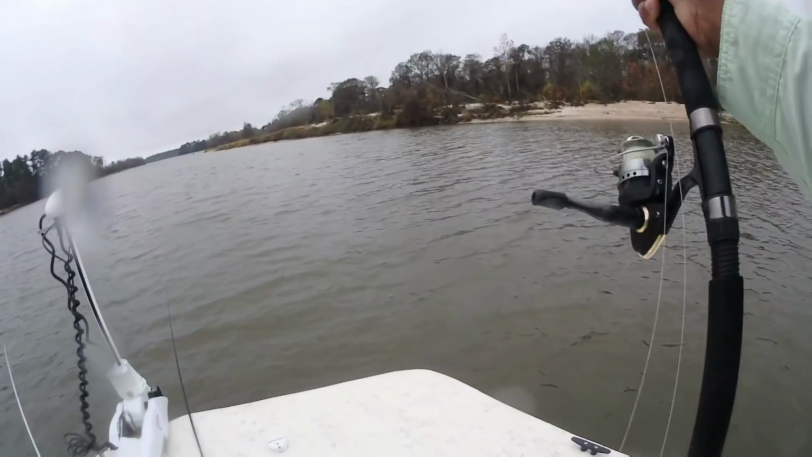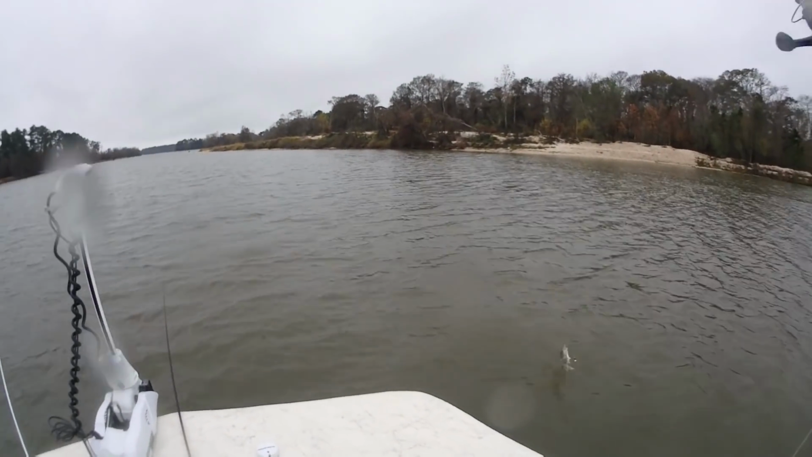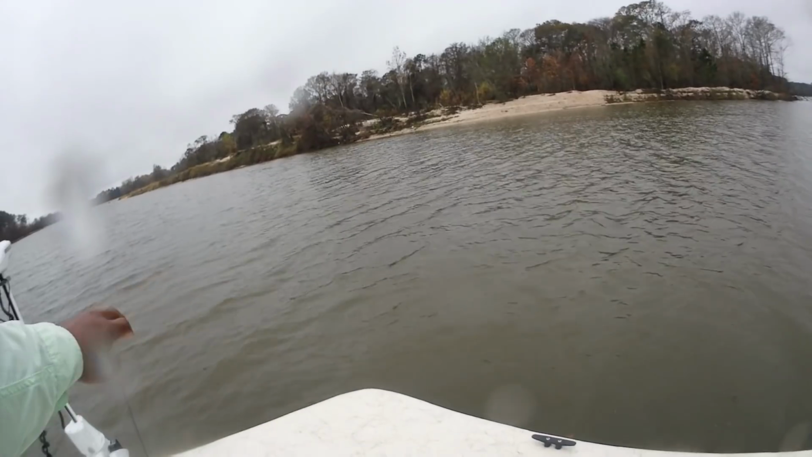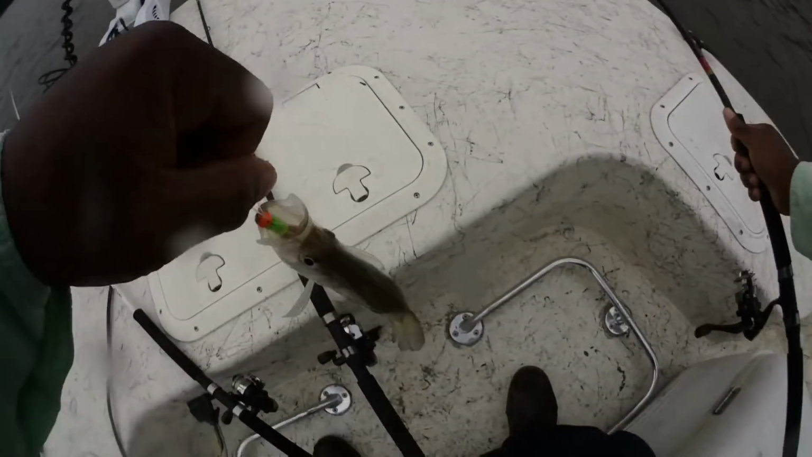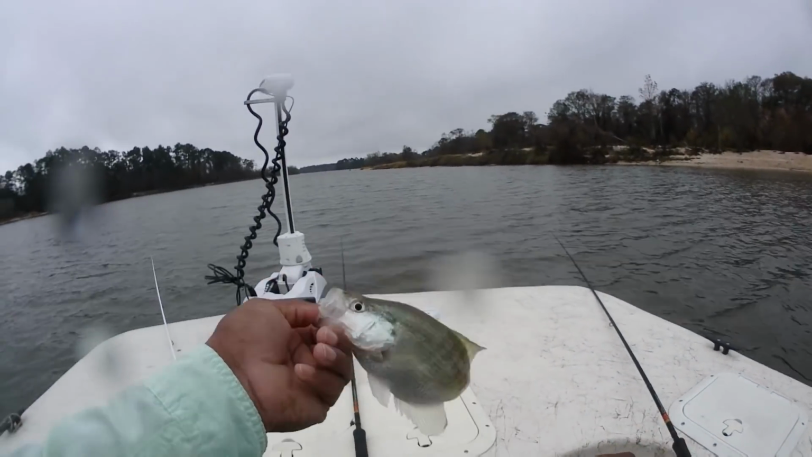Should have left the spot lock up. That's a small fish. Feels like a small fish, and it is. Green and orange. Little fish.